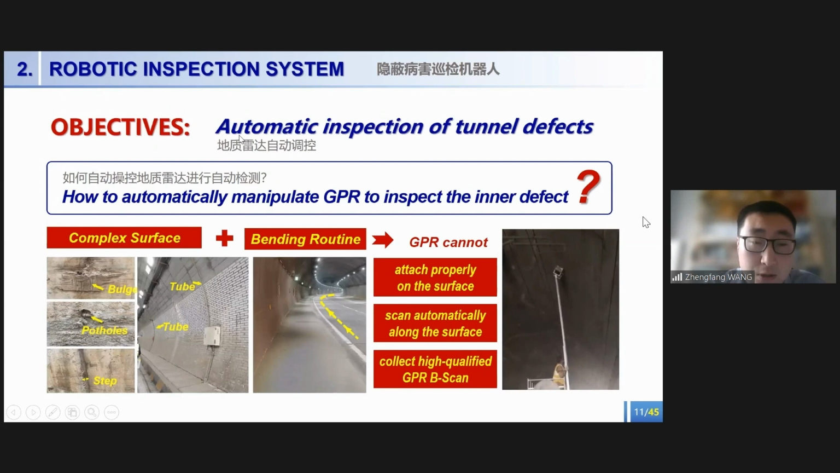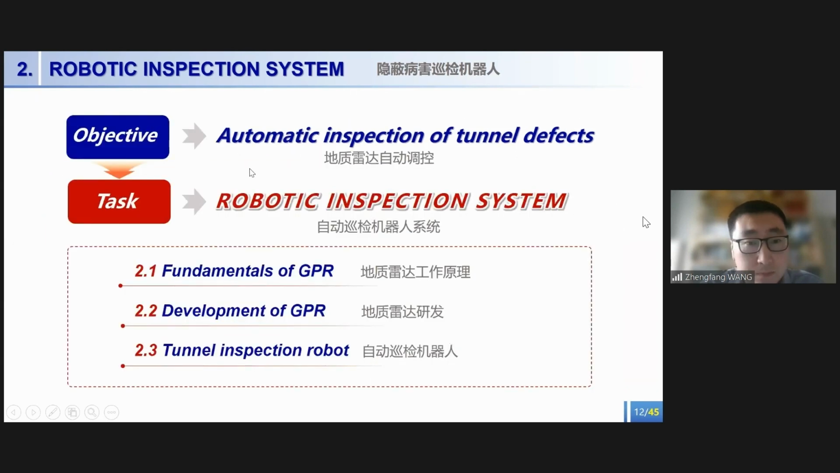In order to realize the automatic inspection of the tunnel lining, one issue that should be solved is how to automatically manipulate the GPR. Due to the complex surface of the tunnel and the inevitable bending of the routing, usually the GPR cannot properly attach to the surface and automatically scan along the surface. So it's difficult for us to collect high quality data. In order to solve this issue, we developed the robotic inspection system.